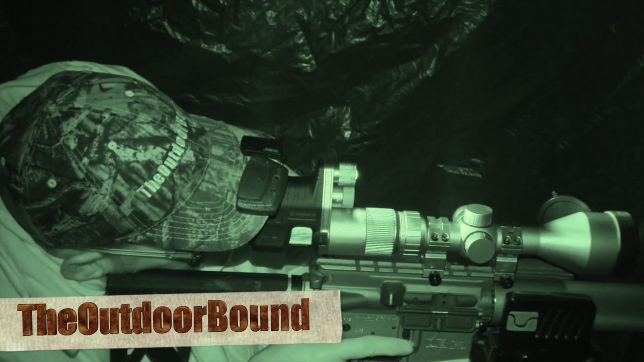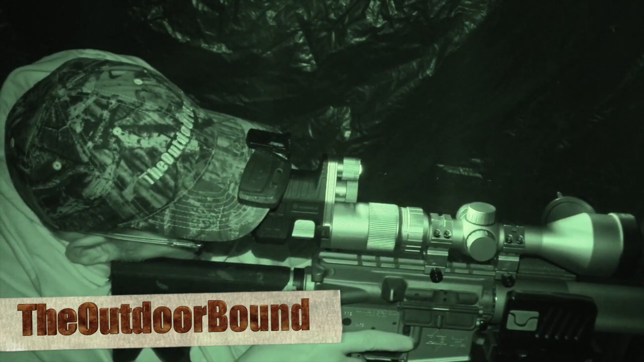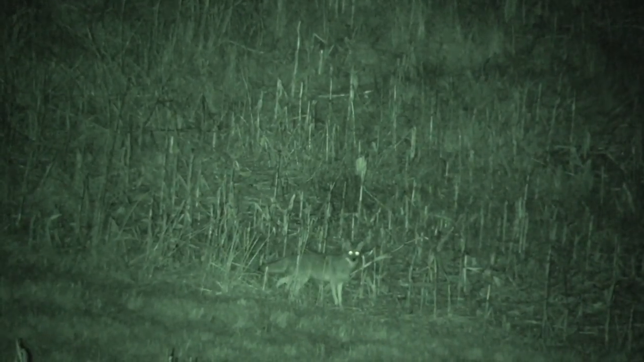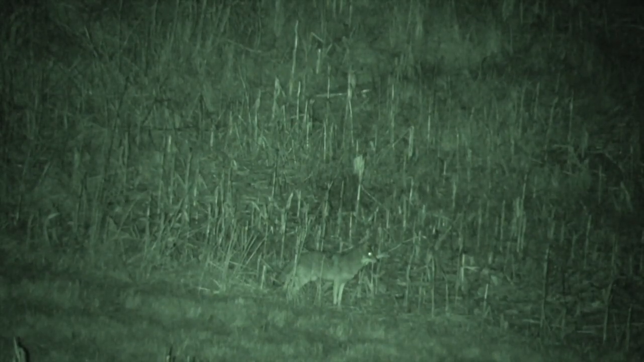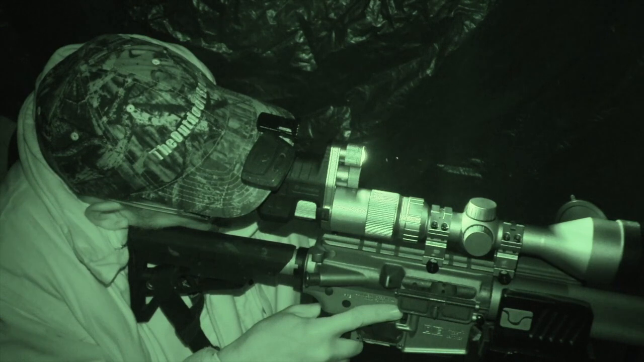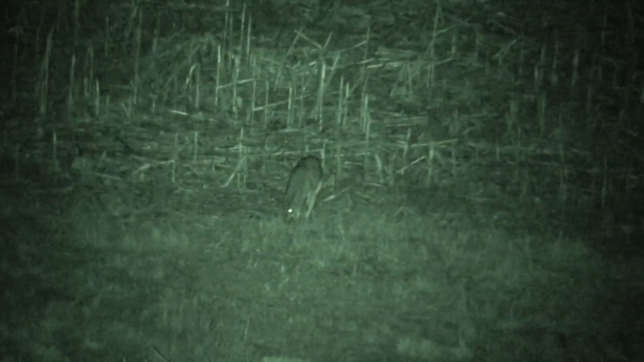The green footage that you see comes from my camera and the IR light on my video camera. Now all the black and white footage will be from the one leaf. And at times you may see a second IR illuminator. So that's coming from my camera IR illuminator. You'll see here in a second both of the illuminators come across the target.